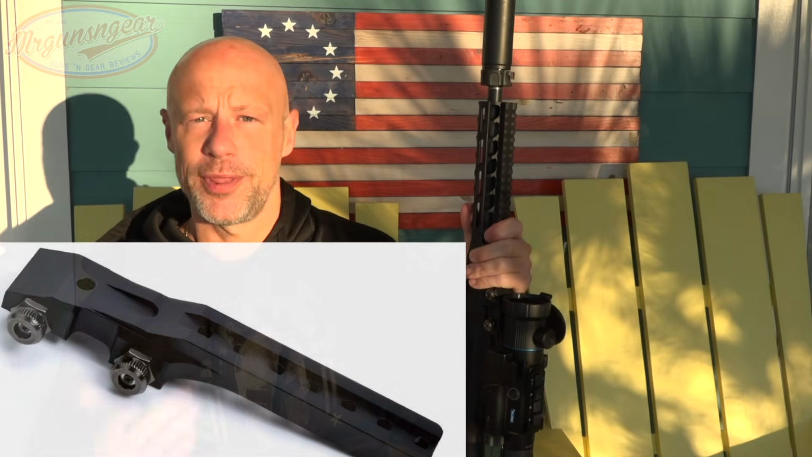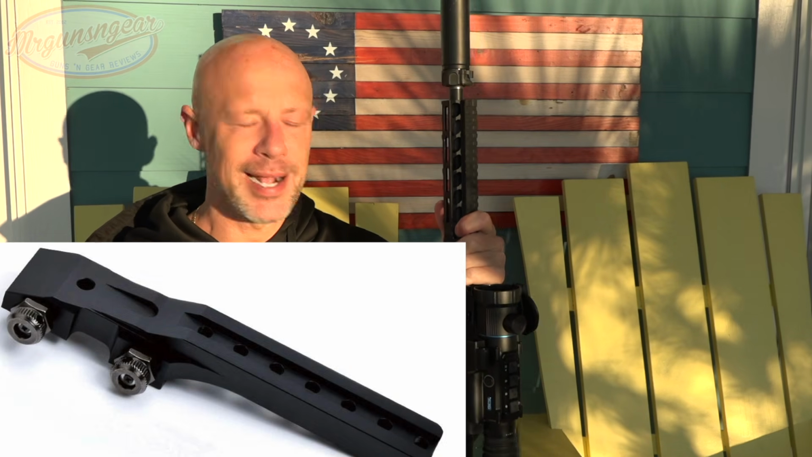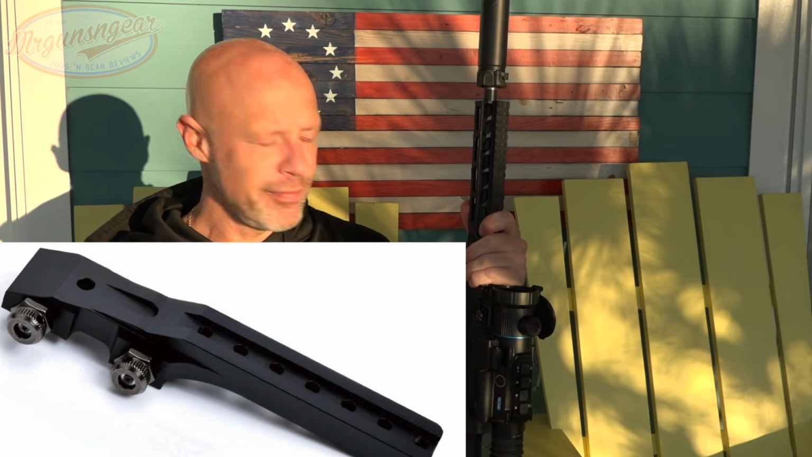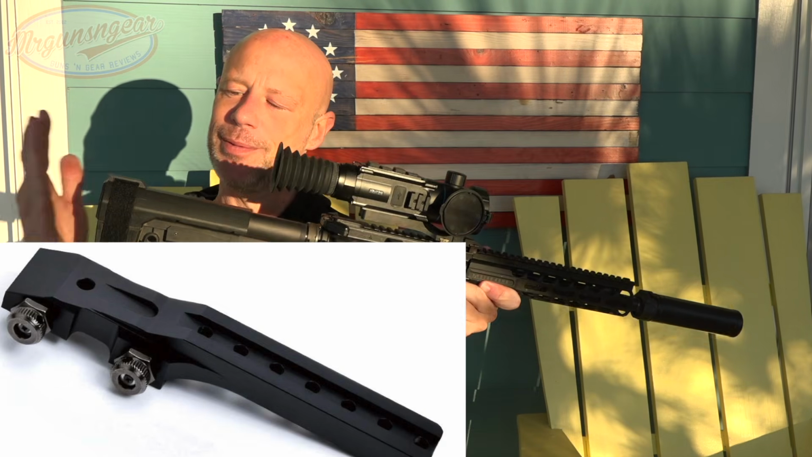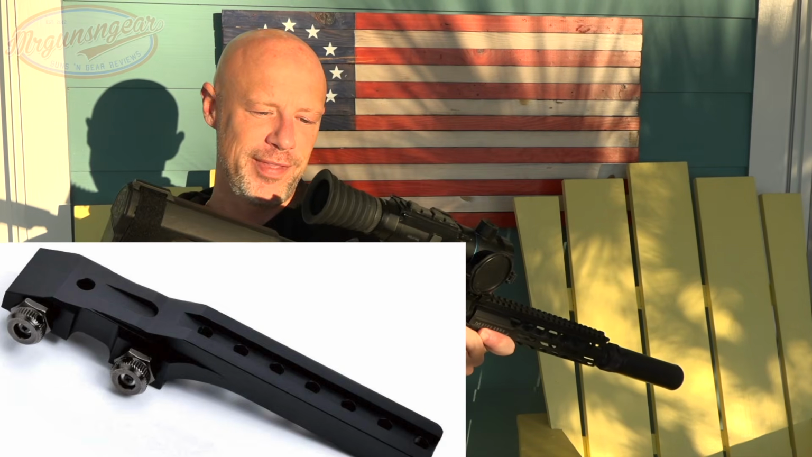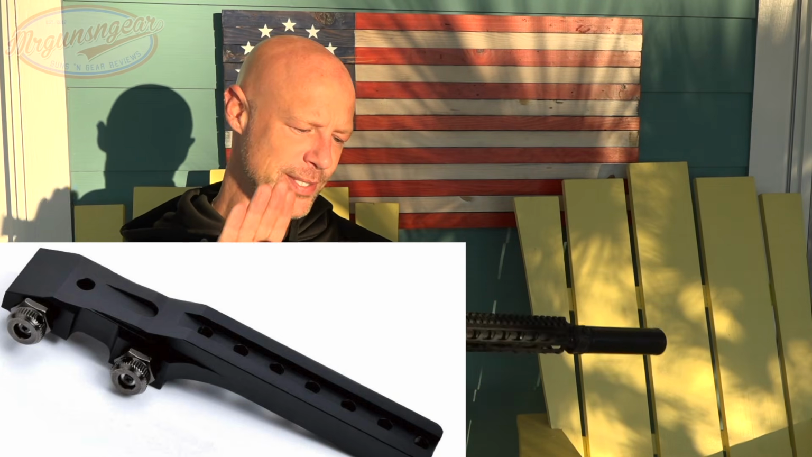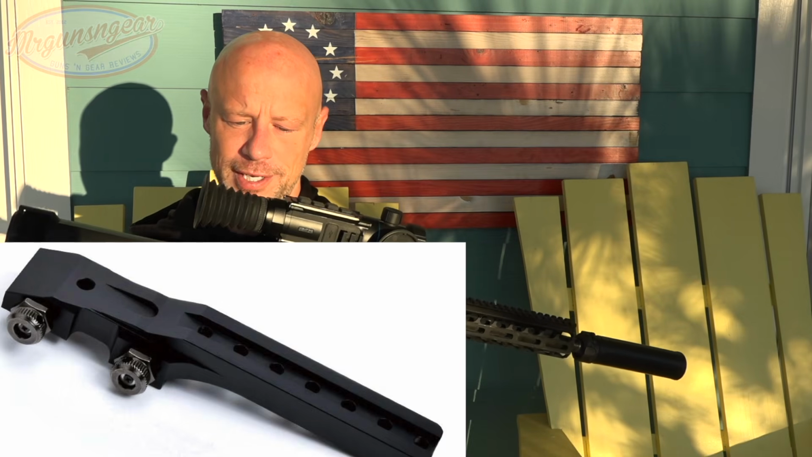At this point in the video, I think we're pretty much done, with one exception. One thing I want to talk about is the mount. It does come with a cantilever mount, and it has a number of different positions that you can mount it in on the mount itself. Basically what I found is in this particular setup, I kind of want maybe an inch more. However, it is one of the downsides or benefits, depending on how you look at it, of having the AR pistol. I could have moved it forward a little bit on the rail and made it a little bit better in terms of eye relief.